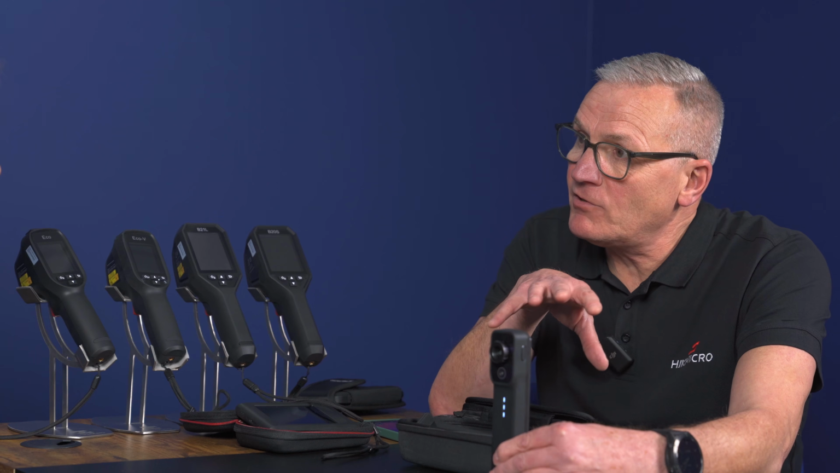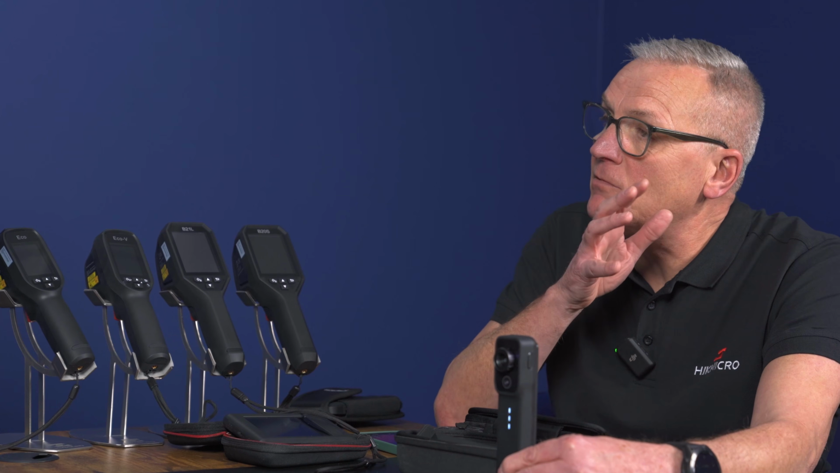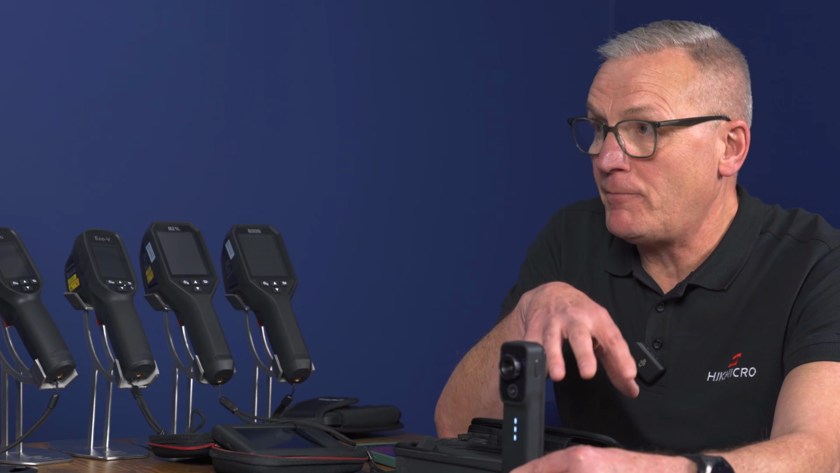Because again, being 25 hertz video or just taking a standard image, that gives us a lot of data as well to look at. So not only can we use it with Hikmicro Viewer, we can use it with Hikmicro Analyzer as well on your PC. So a lot of camera for under £300.